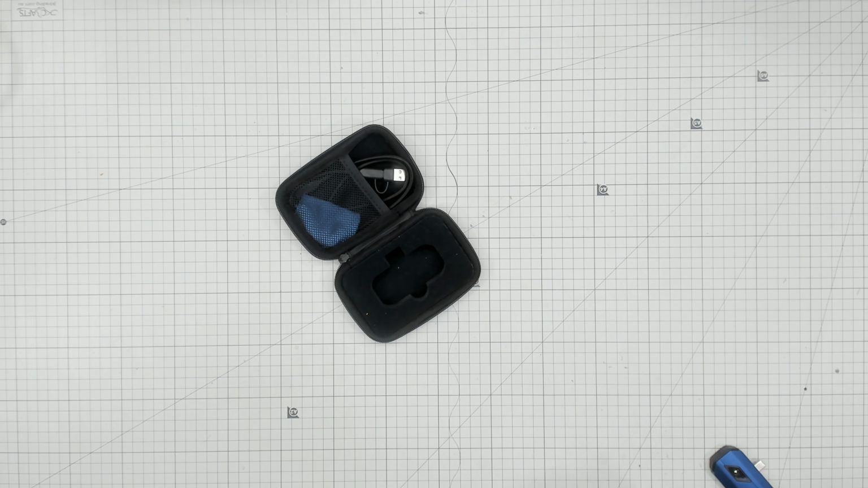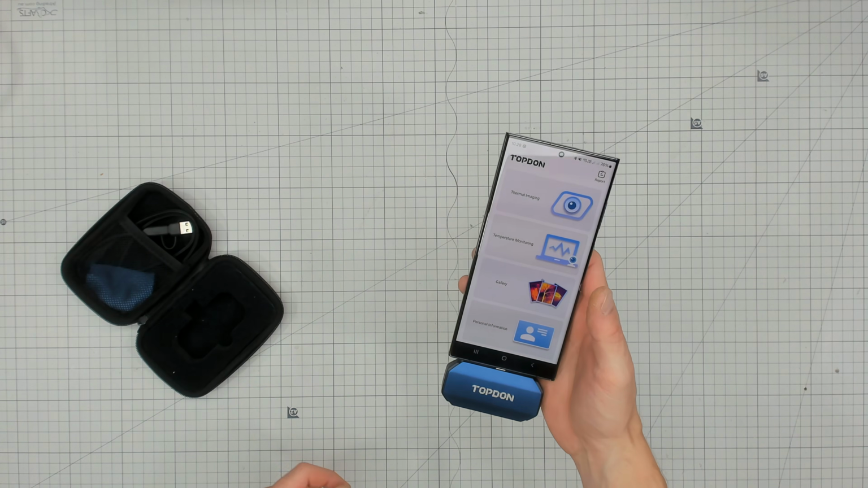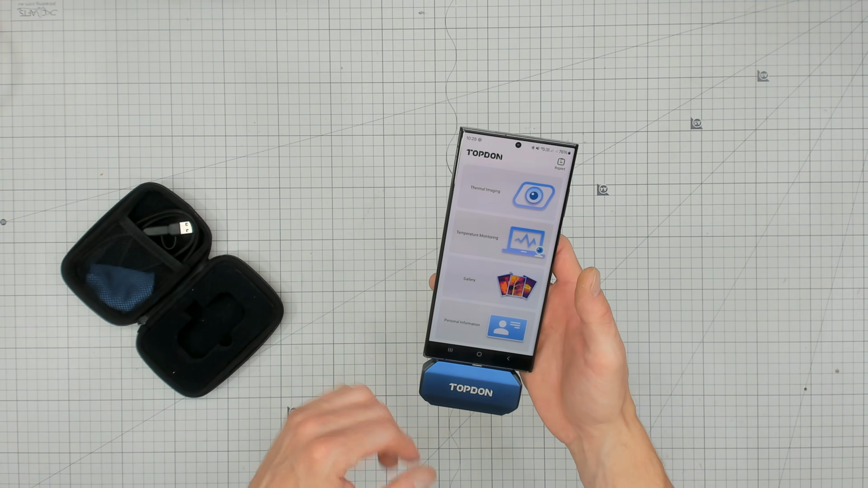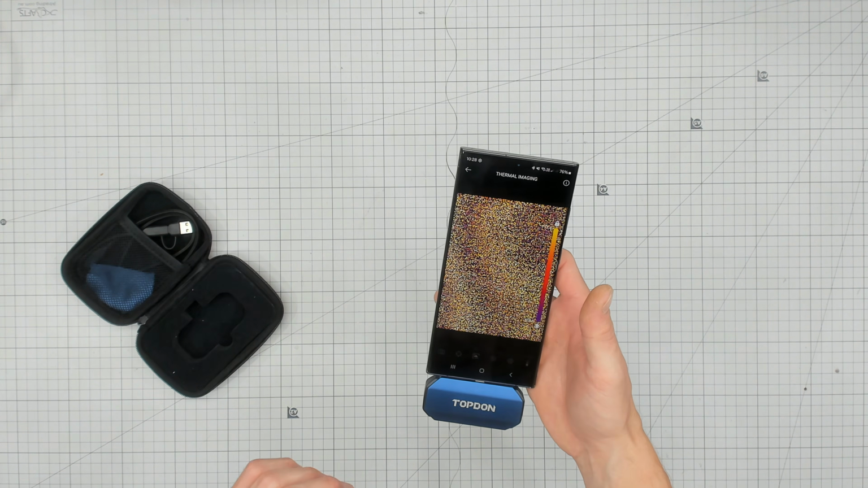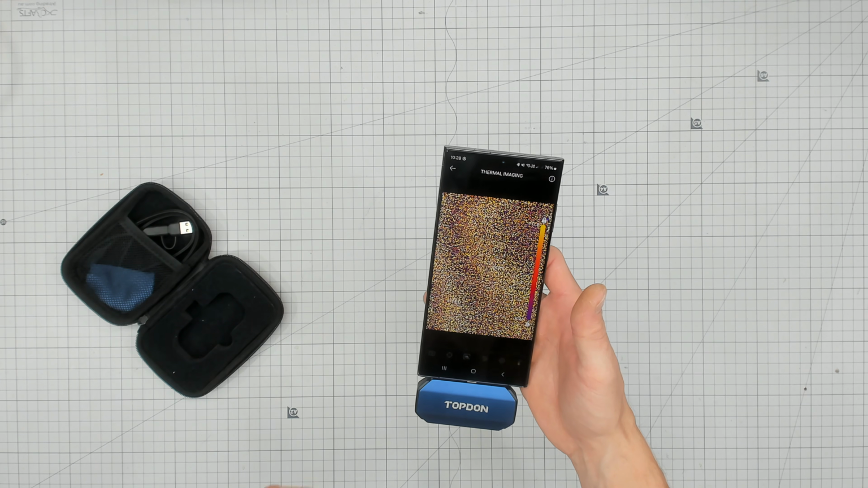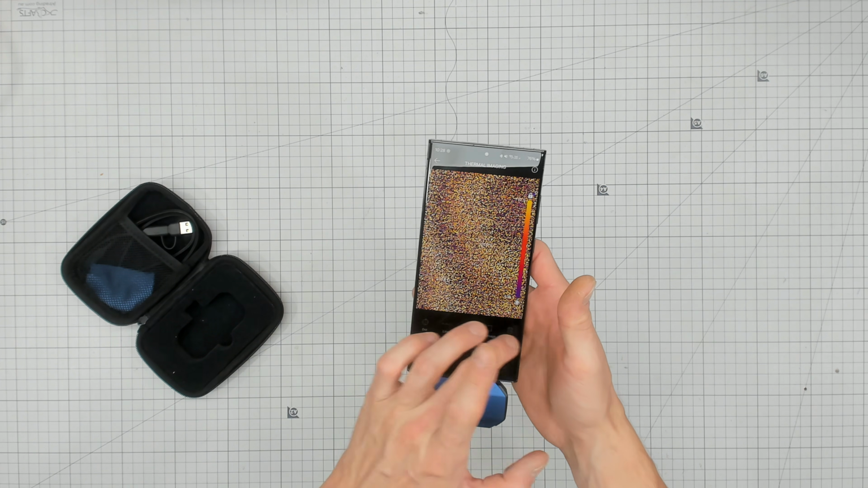I'm just going to take my phone case off, show you what this one shoots, probably between the cracks. So if we plug this in, the app launches straight away. Looks pretty good there. It's got a few little features built in, which is pretty sweet too. It can even do a few different methods of thermal imaging, like you can do long range exposure. So you've got take photo, you've got all your little tools there.